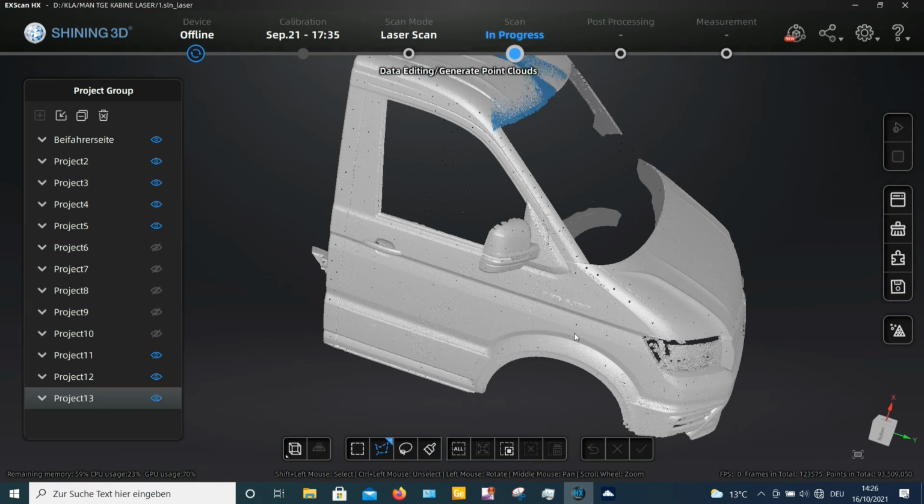So what happened actually? Somebody tried to scan the car, and I will try to brush the way how this was done. You can also see that by the numbers of the scans.